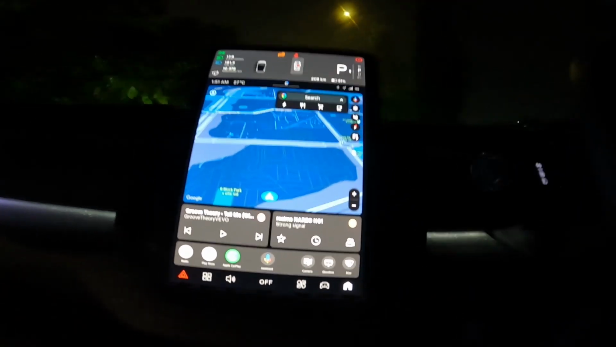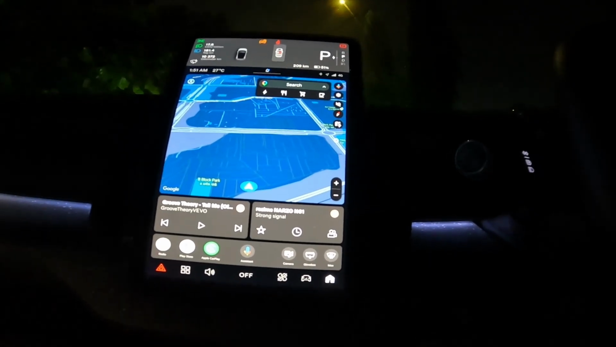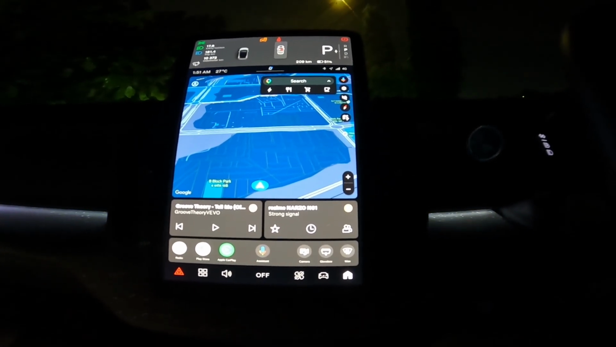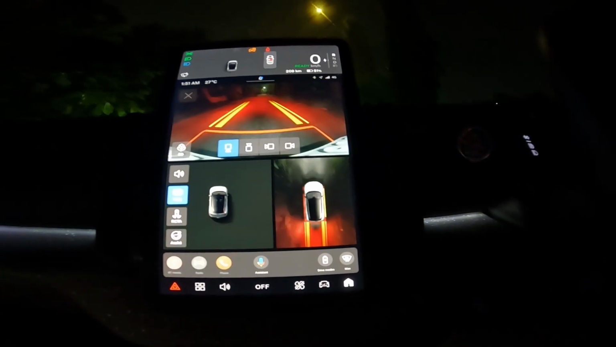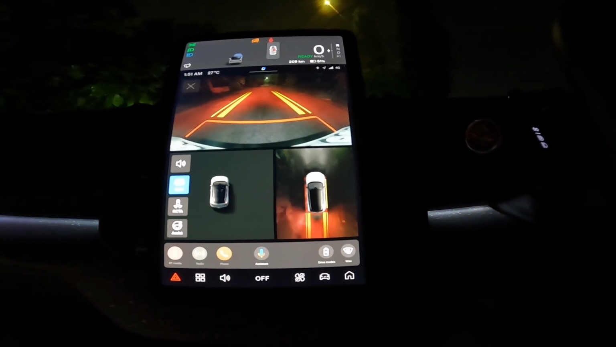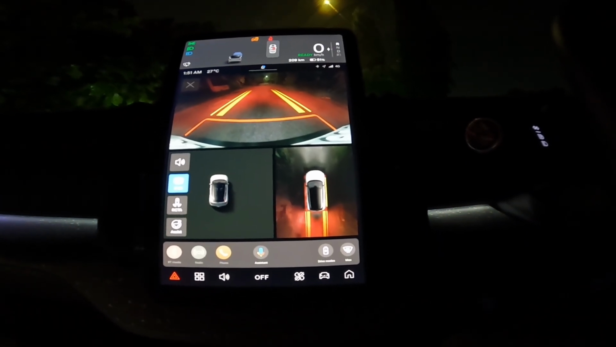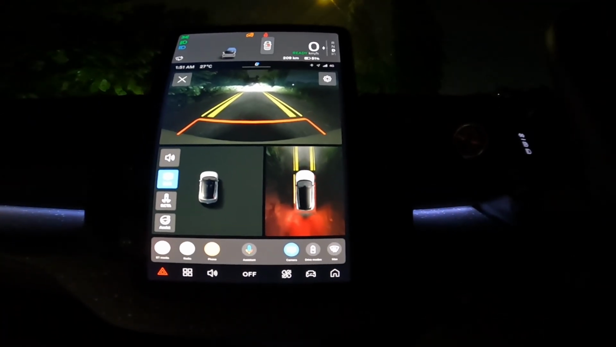And in my excitement, I forgot to show you the camera. Of course, I would show it to you during the daylight in the main review video, but I ought to show it to you right now as well. Okay, this is the rear view. All right, and that's the front view.